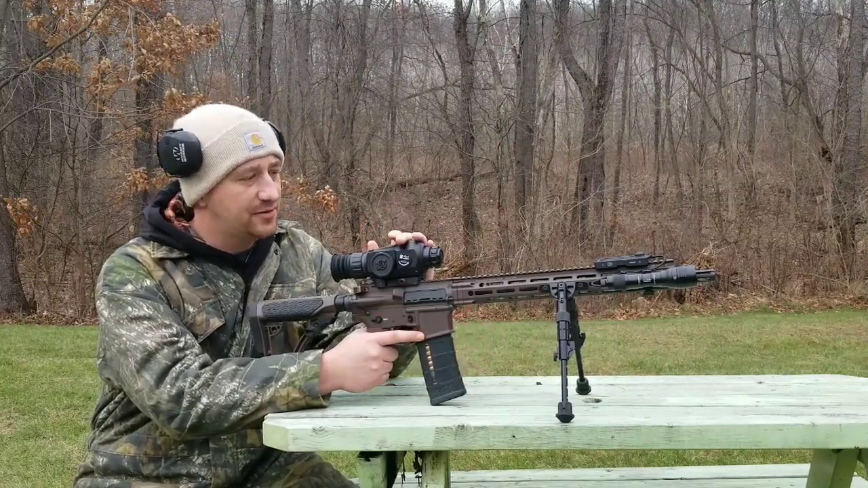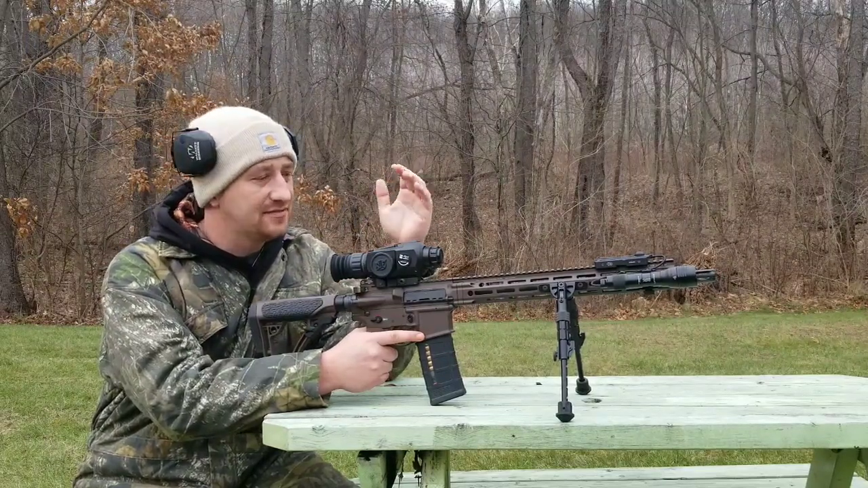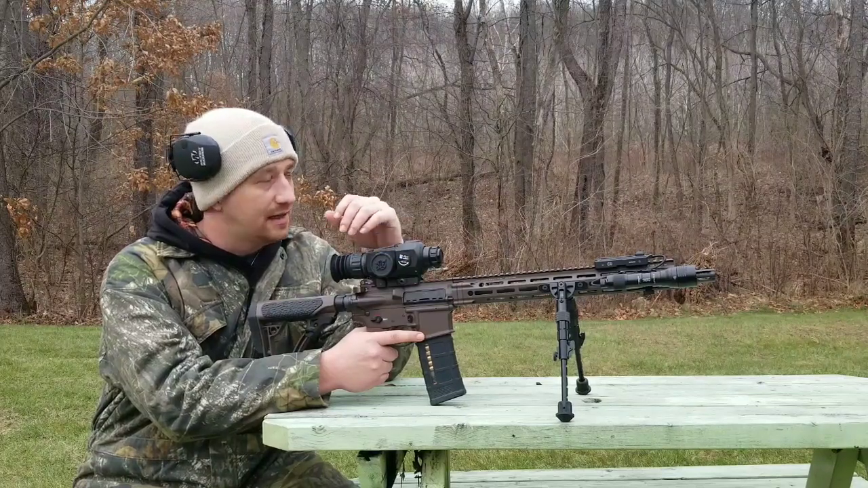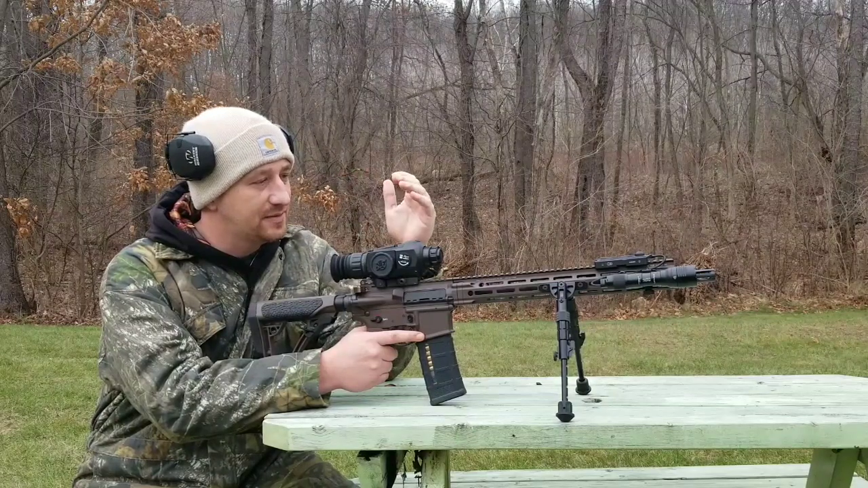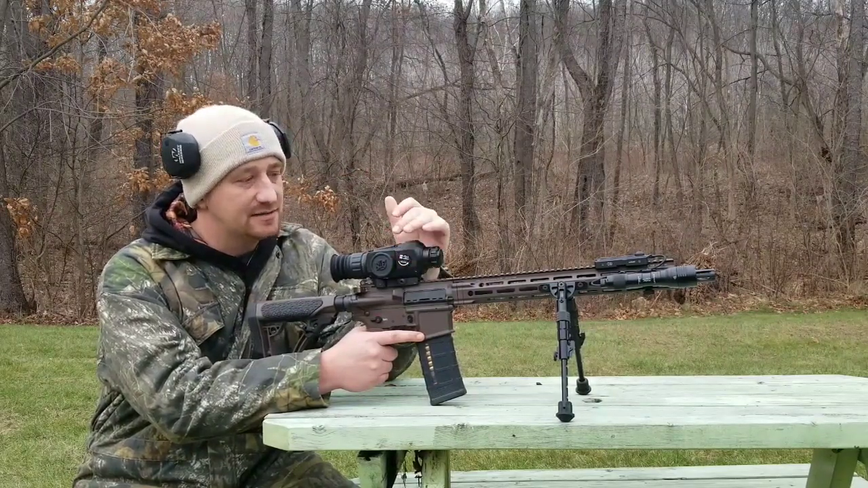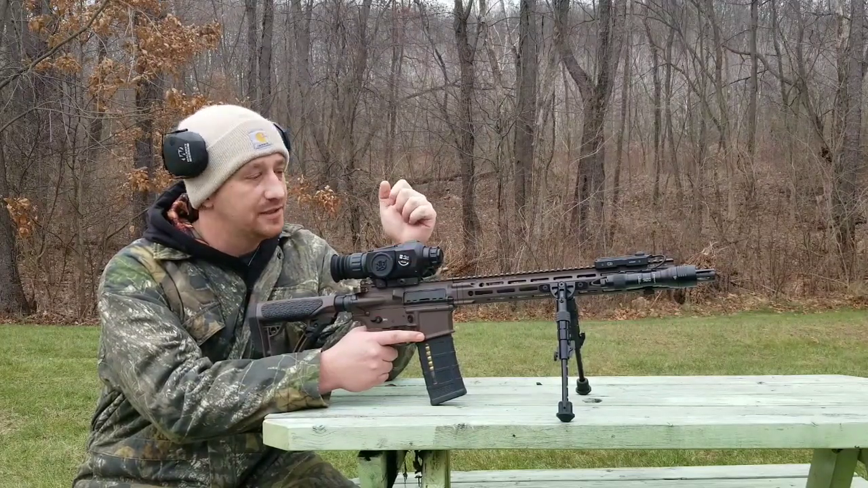You could record video, you could take pictures. There's like 6 or 7 different color settings for your heat: white hot, black hot, rainbow, all kinds of different colors. I don't remember the name off the top of my head, but it has GPS, has Wi-Fi, has Bluetooth, so you could sync it up to an app on your phone and control it that way if you wish.